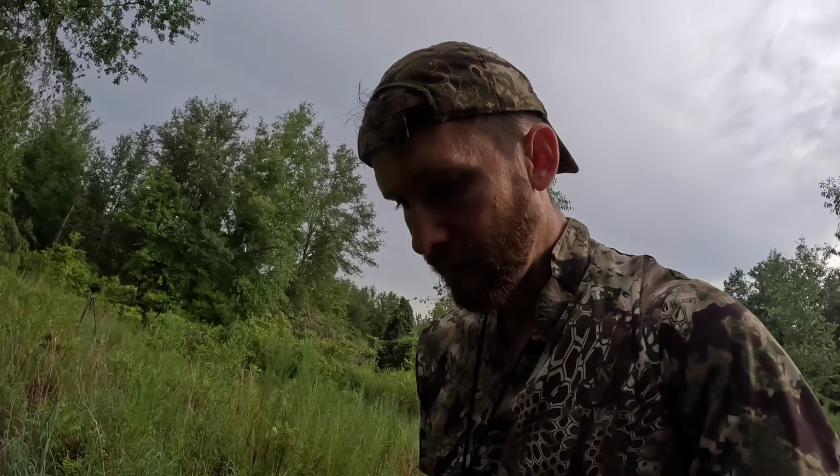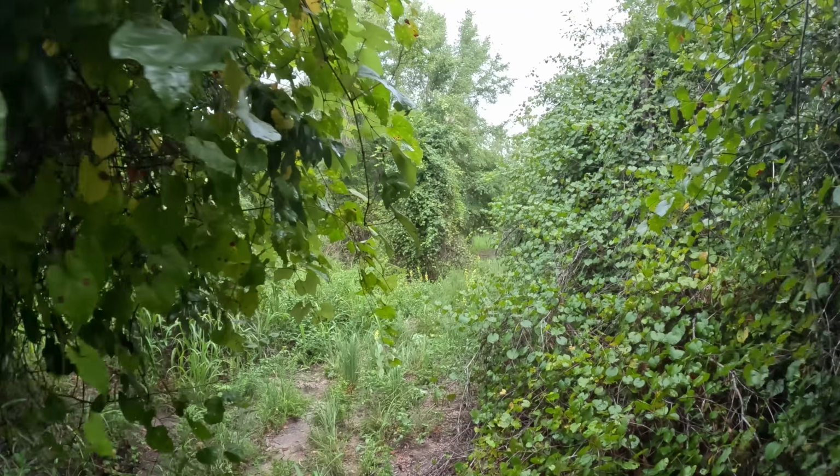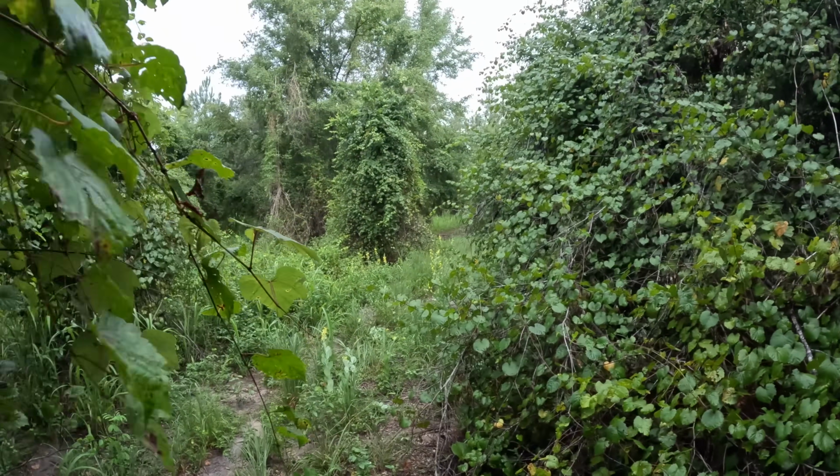And unfortunately, because of YouTube, I can't show you the blood where she was laying, but it's a big pool, just huge amount of blood. But we're gonna keep pursuing. We've probably got maybe 40 minutes of daylight left. So we're gonna just keep working this little woods road. I've already spooked 3 sets of hogs, but they busted me before I could even get the camera going, so we're on the hogs tonight, that's for sure.